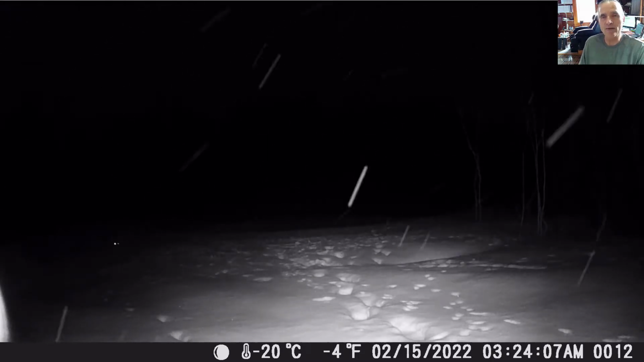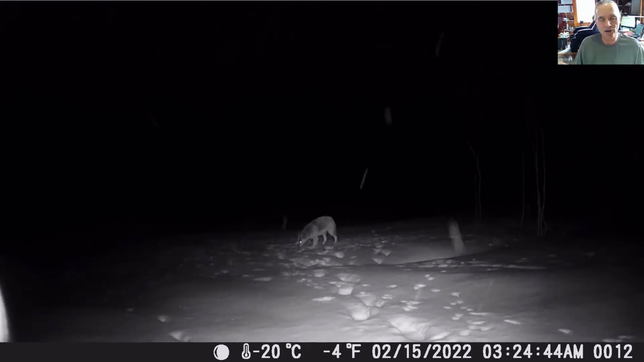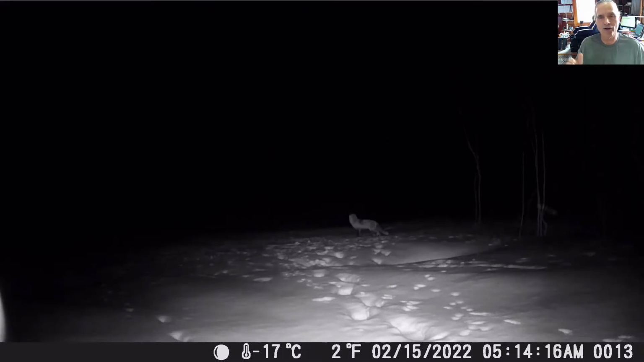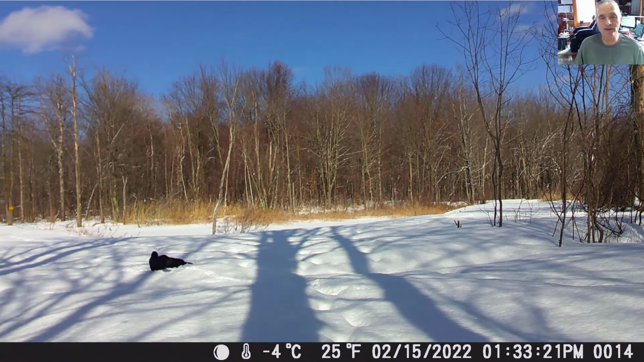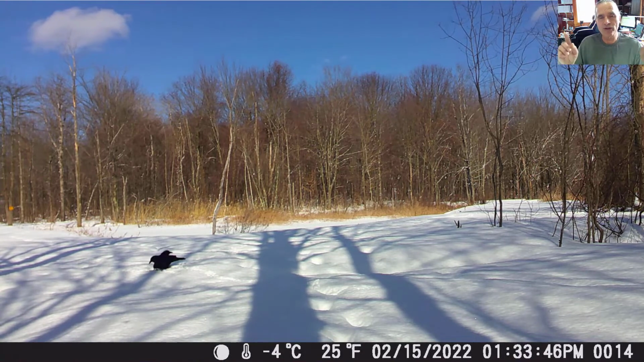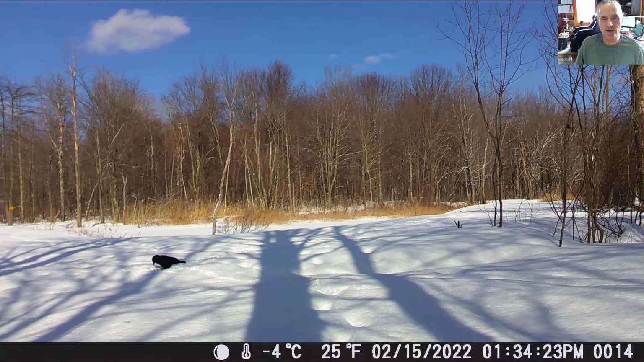So straight ahead of us is the lower Beaver Dam and the lower Beaver Wall pond. Sorry, I'm just watching the coyote there. You'll see the coyote and the fox all coming within a few minutes of each other, so you've got to look at it closely. Just behind where the crows are now is the lower Beaver Pond. That's frozen over still at this point.